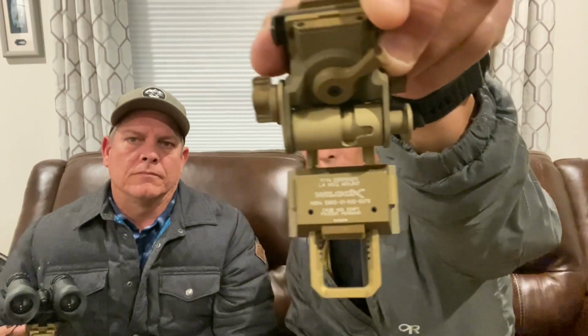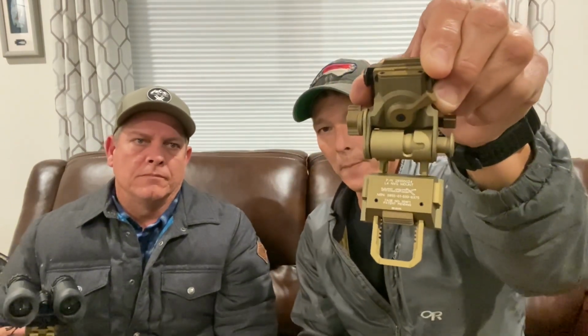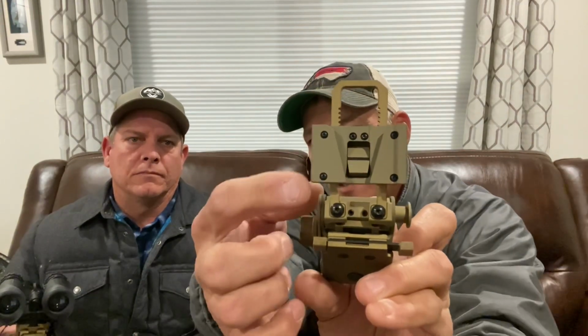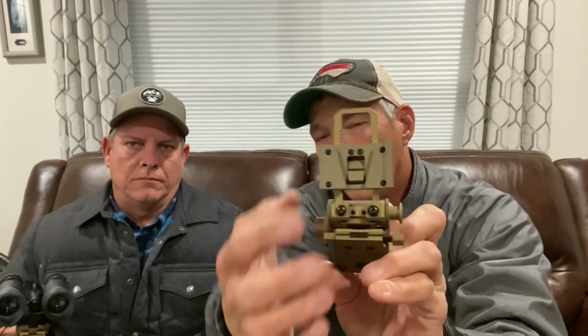I believe this is the G24. This is the gold standard, okay? Gives you a lot of adjustability, forwards, aft, up and down. You can adjust a cant on it, so it really helps quite a bit. But that's what you want. Do you see that dovetail there? We have a dovetail. You can use a Rhino, but you're going to get a lot of movement out of it.